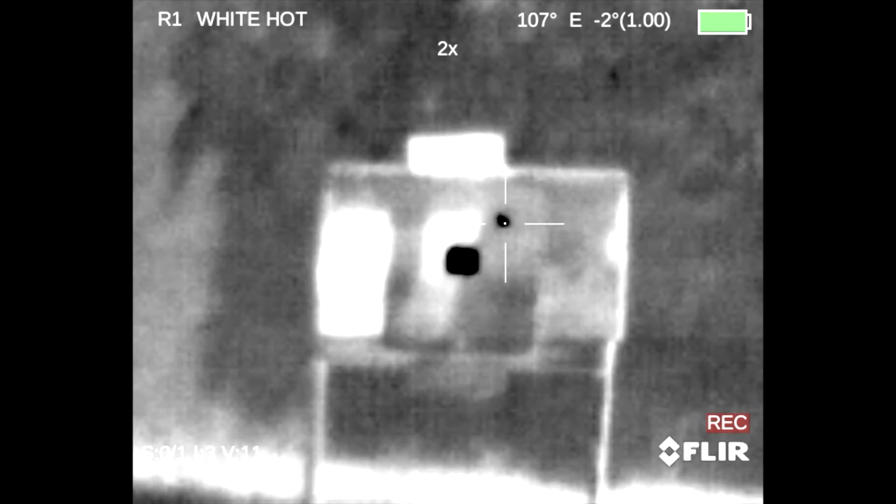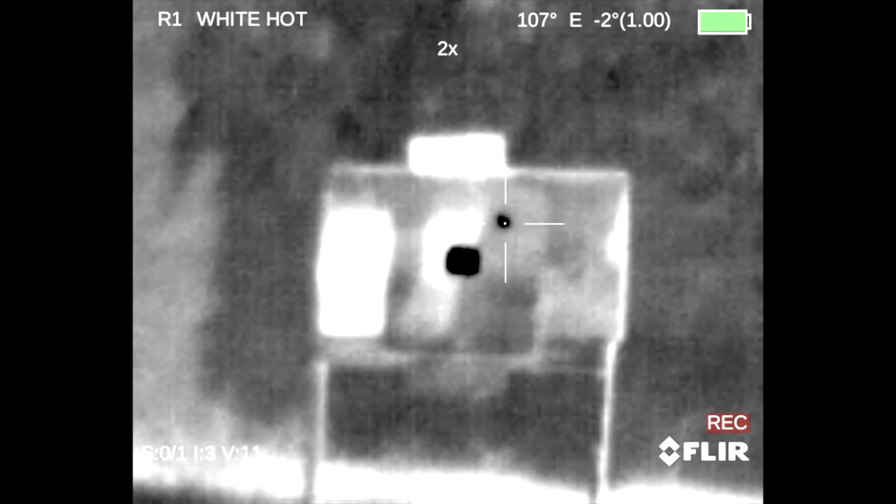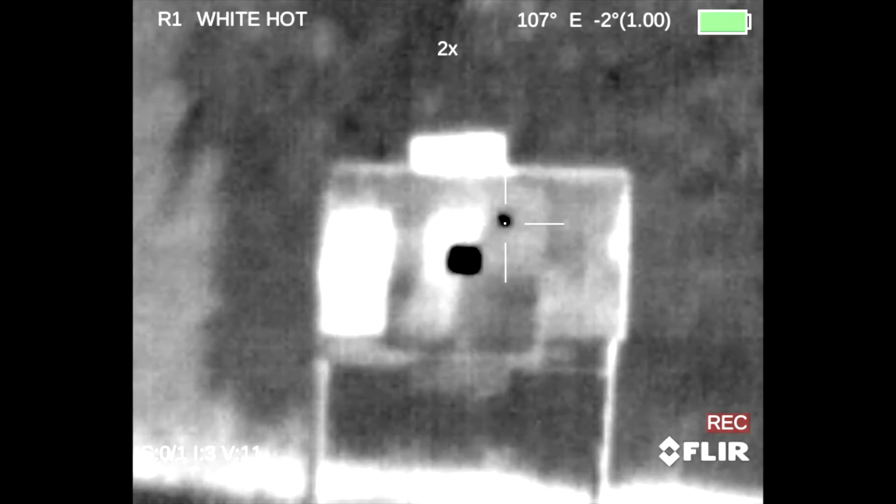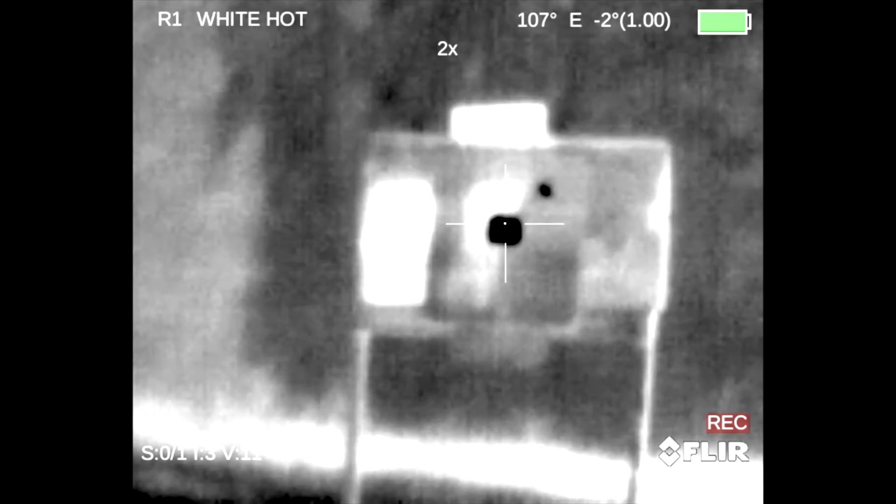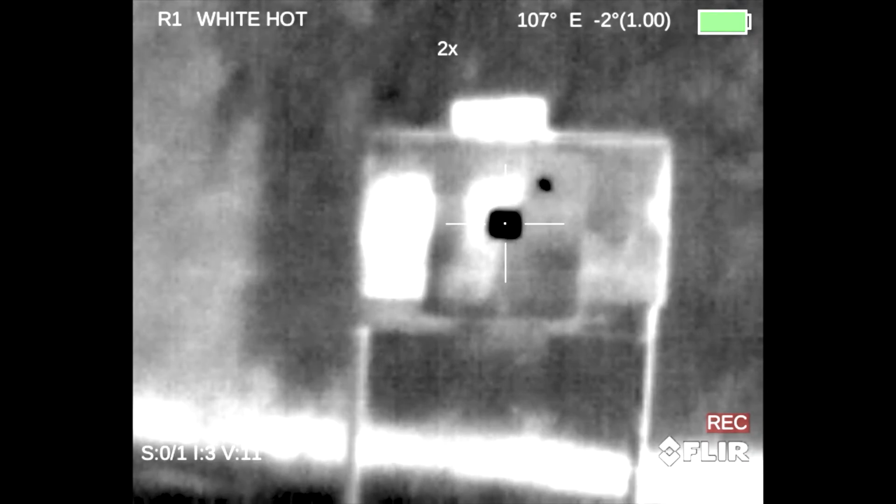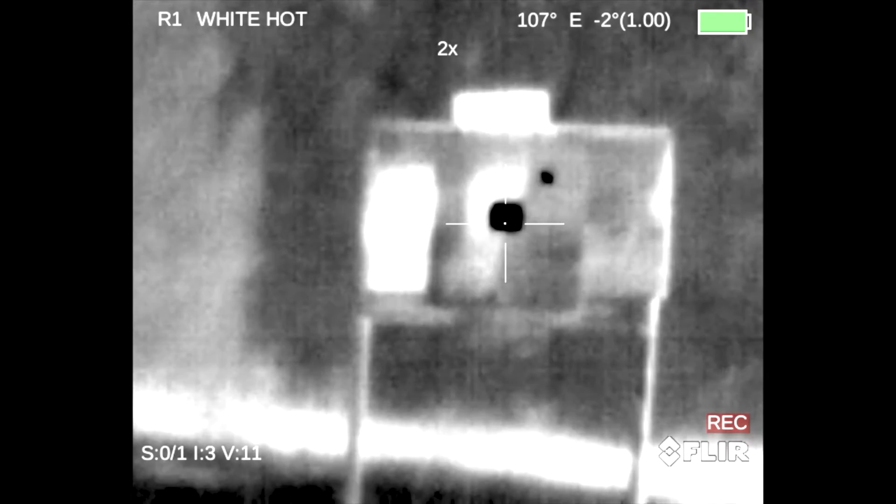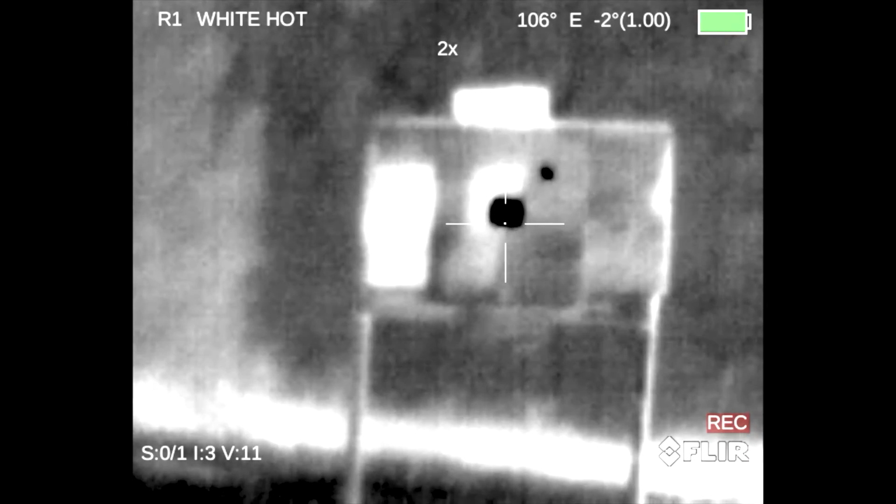So we're on that first shot. What that does is, when I go to take my second shot, I will have to move my rifle, like I'm going to do now, move it down and to the left, and that's exactly where we needed that second shot to land, so we needed to go down and to the left. Quick and easy to go through the menu to do that.